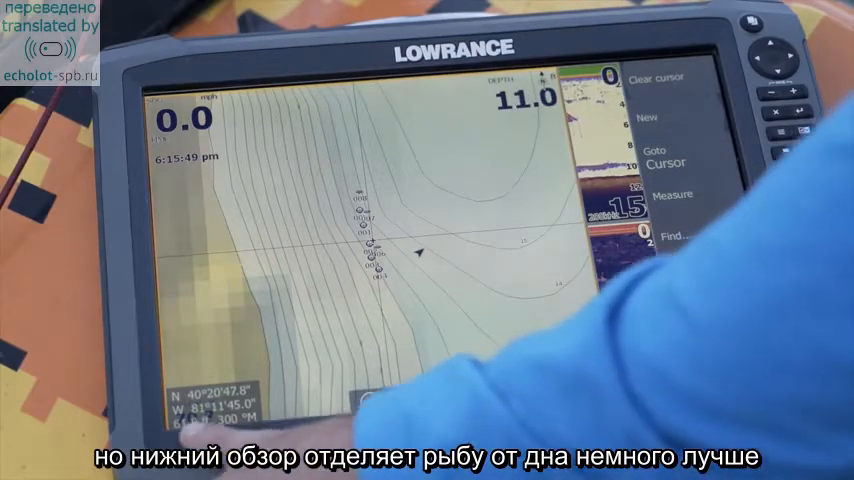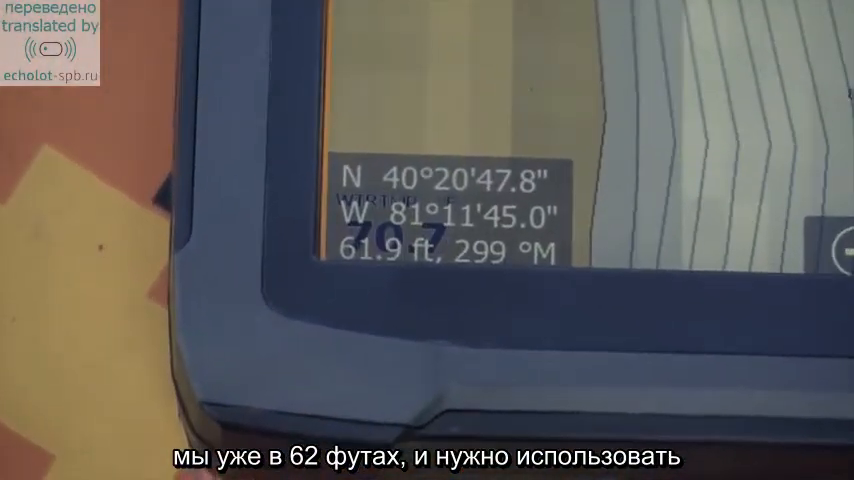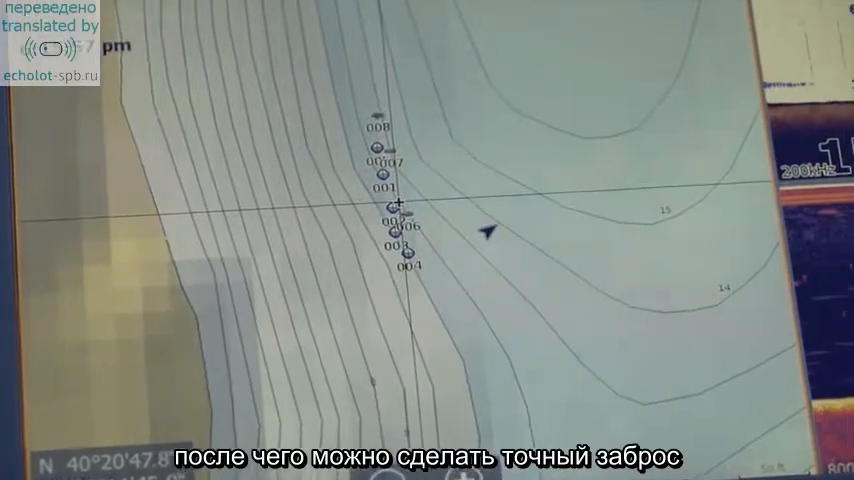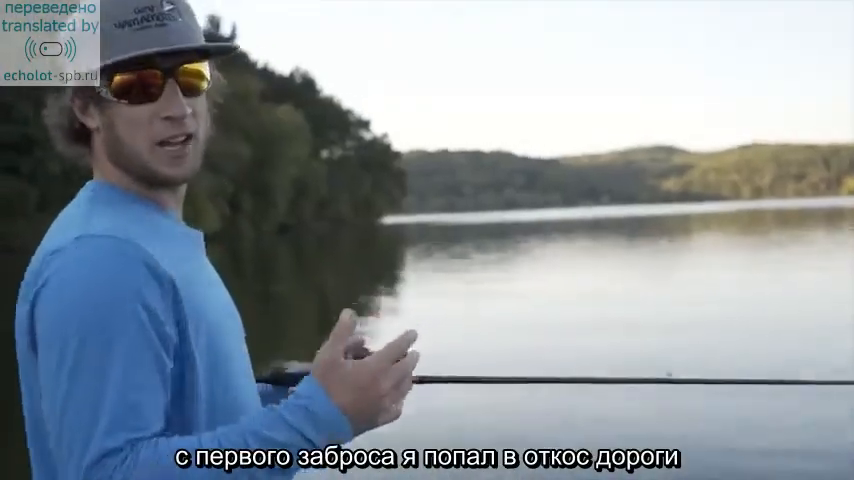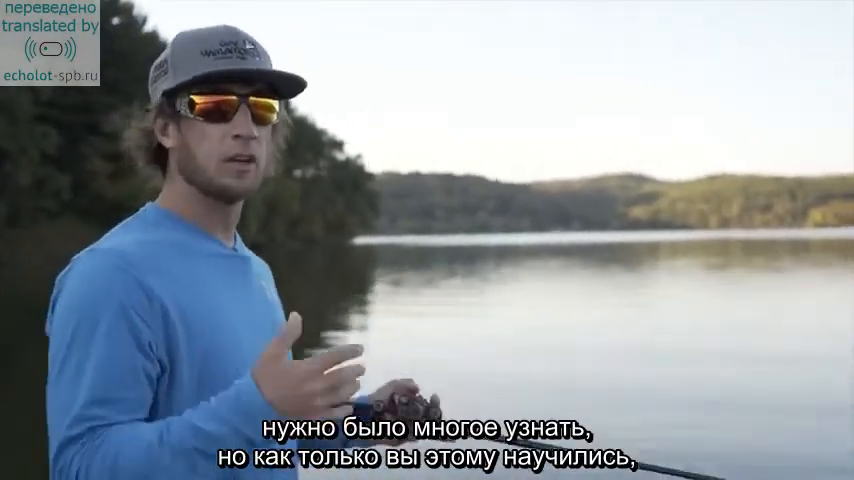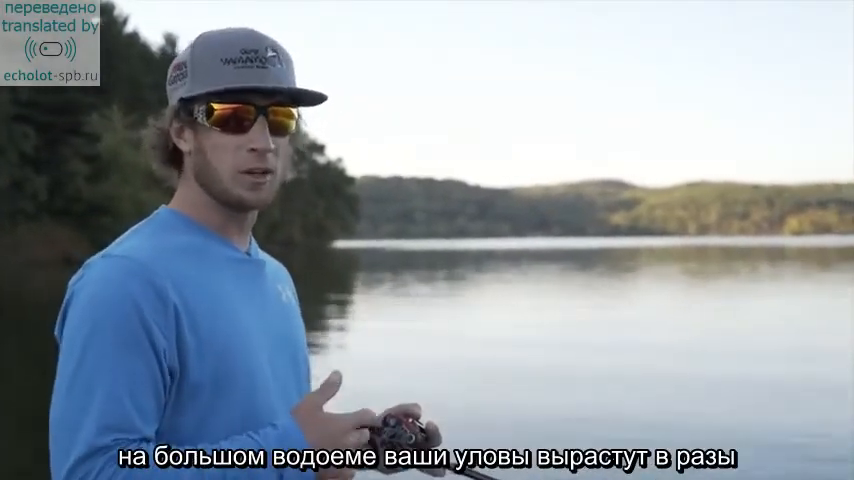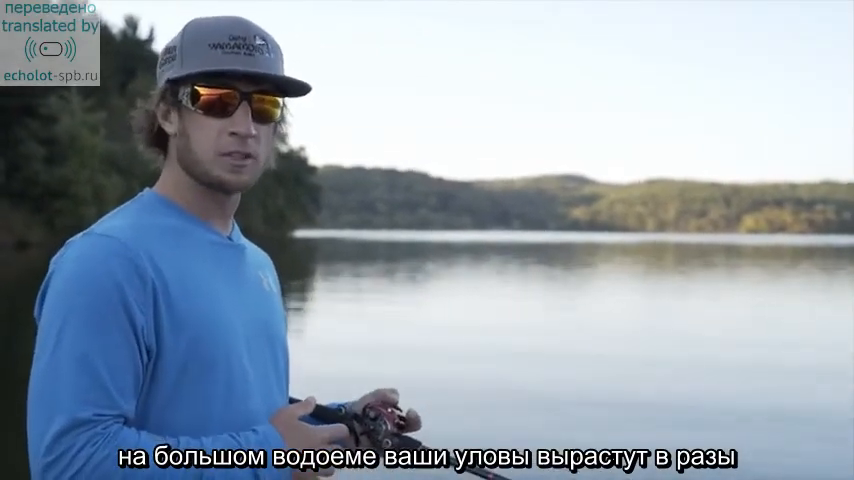So we're actually drifting off our spot here. We're at about 62 feet. I need to get the 0.1 antenna in the front of the boat pointed towards some waypoints, and we're going to make a cast on this thing. So pretty much on my first cast, I was able to hit the rock pile, and that's what's so sweet about this. There's a lot of setup and a lot of things that you need to learn to get used to these units, but once you do, it's so rewarding. Your offshore game is going to pick up huge, your catches throughout the year are going to be awesome, and if